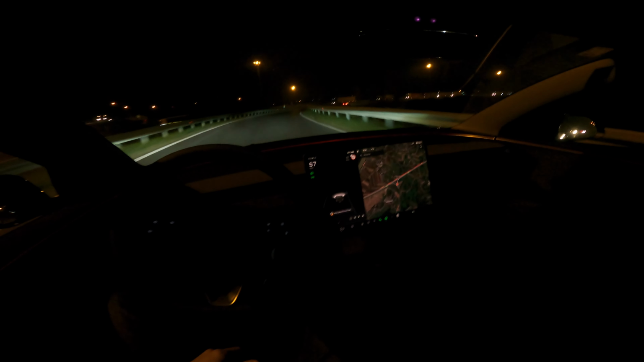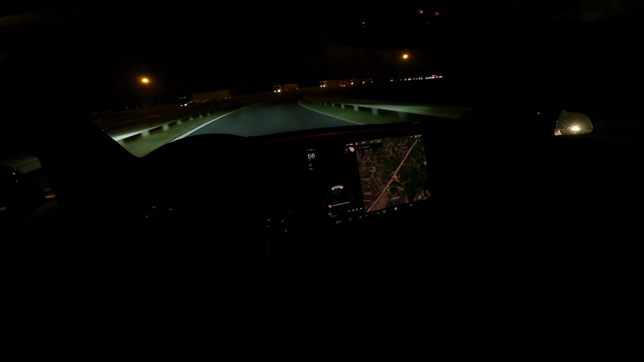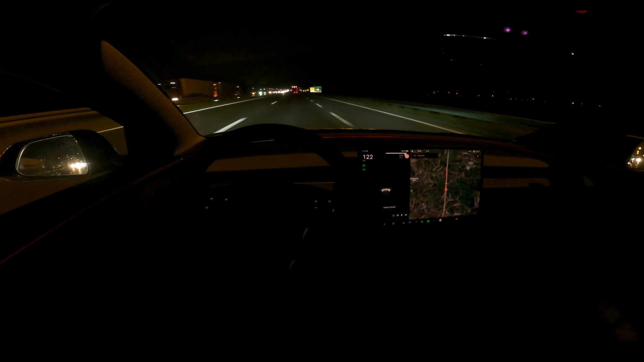Okay, we're gonna punch it here. This is a car that's limited to 137 kilometers per hour by Tesla as a test car, so I will try to floor it here. So slowing down because there's traffic, and flooring it now. So that's a nice acceleration, instant, and then we get the softer block.